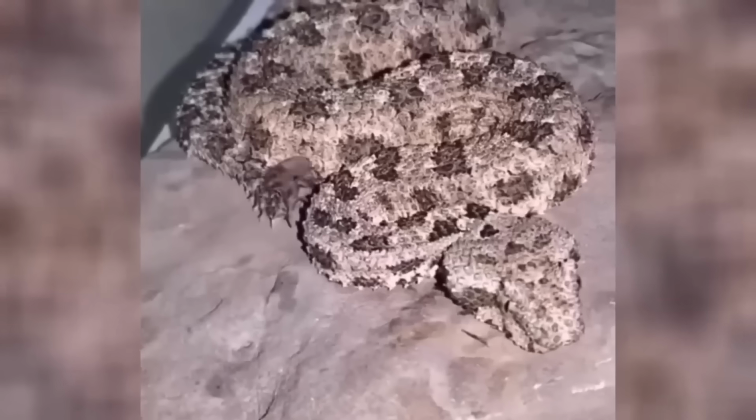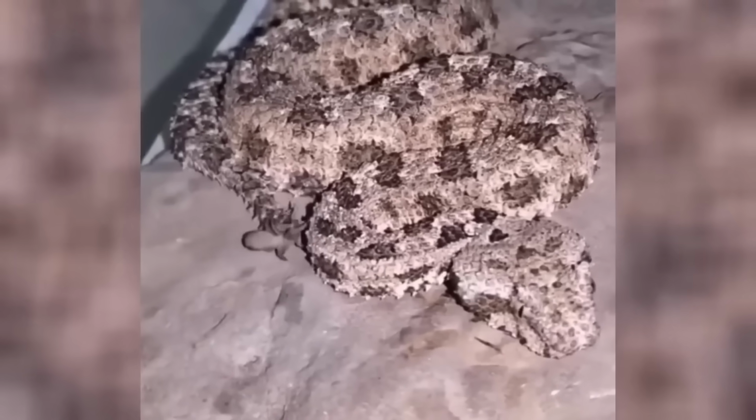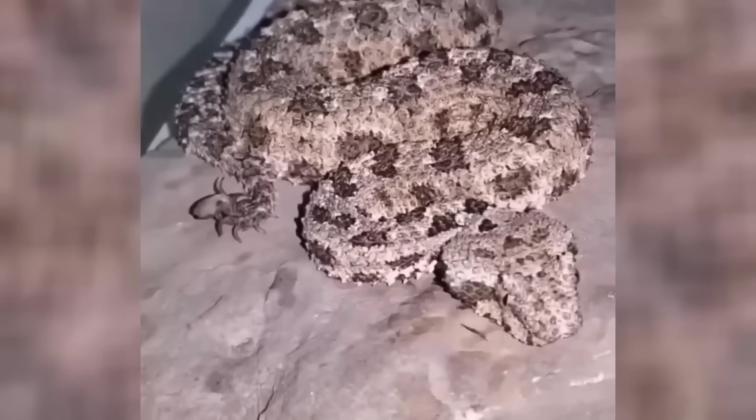This clip is great. We see this horned viper laying here, and there's a spider crawling around. Oh, no. That's just his tail. What?